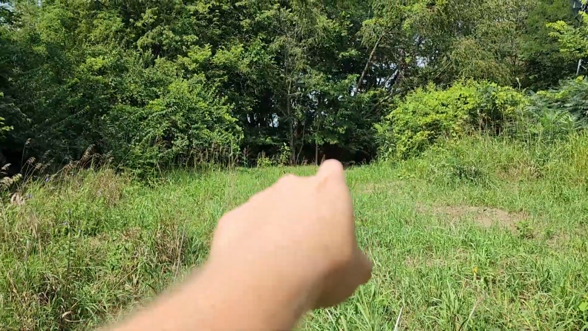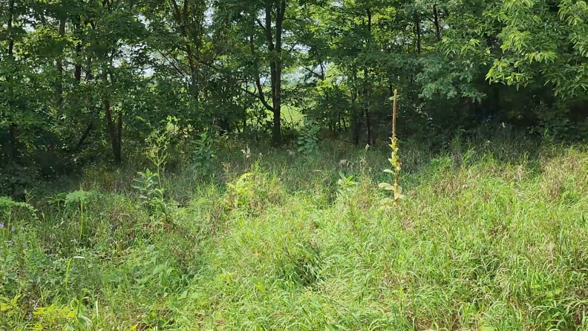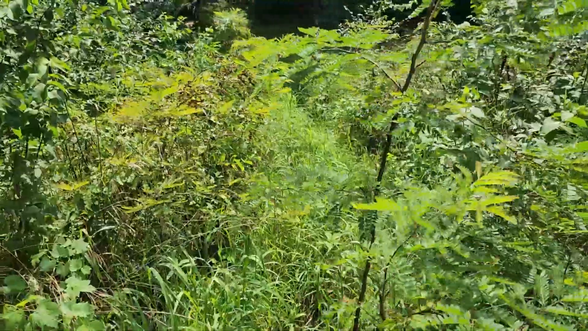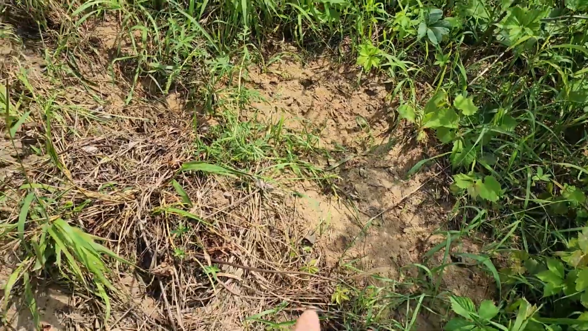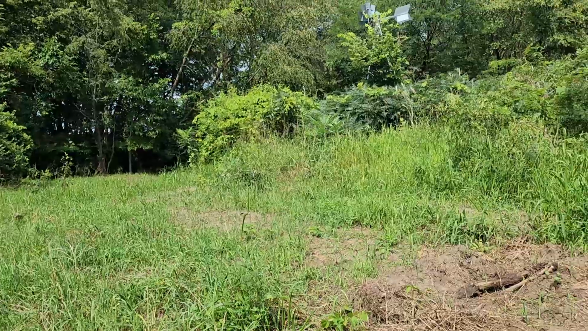We got our camera on that tree straight ahead there. You can see there's a little bit of an opening in the trees here, but there's a lot of this kind of beat down. And I'm thinking they're coming as a trail right through here. You can see some different prints. So I think pretty good odds that we're going to have something coming through here. Well, let's keep our fingers crossed.